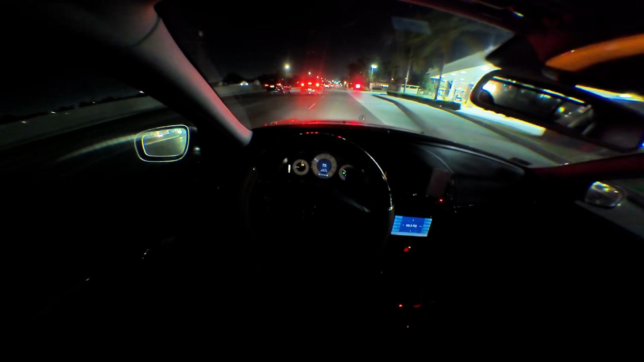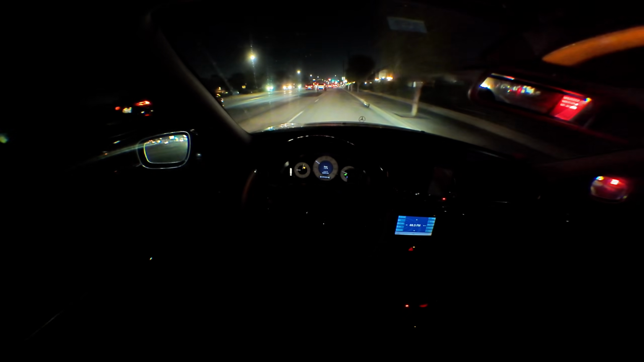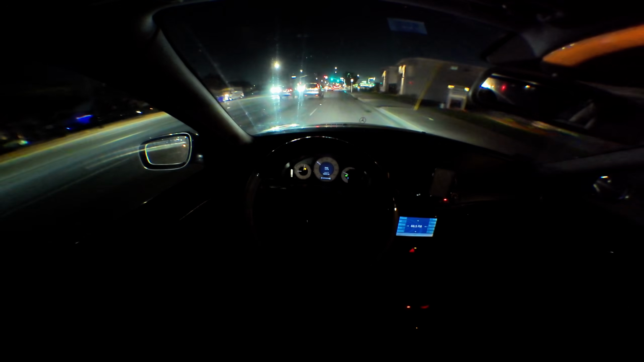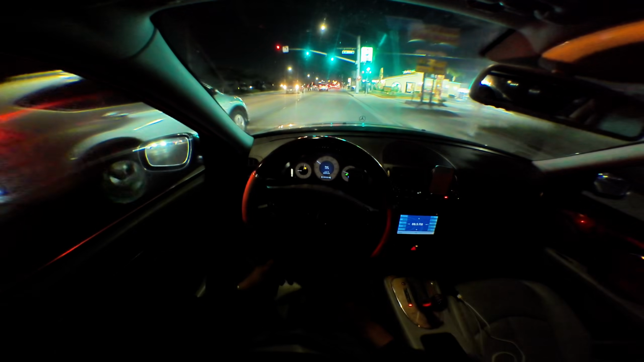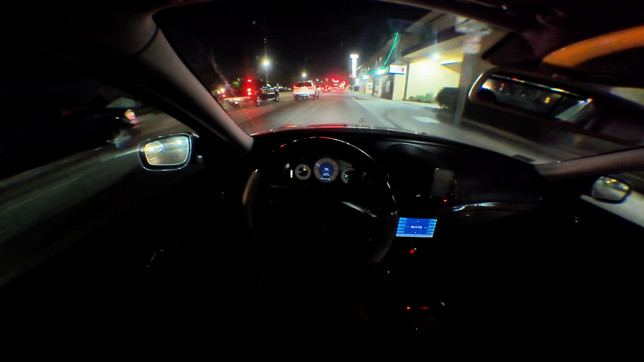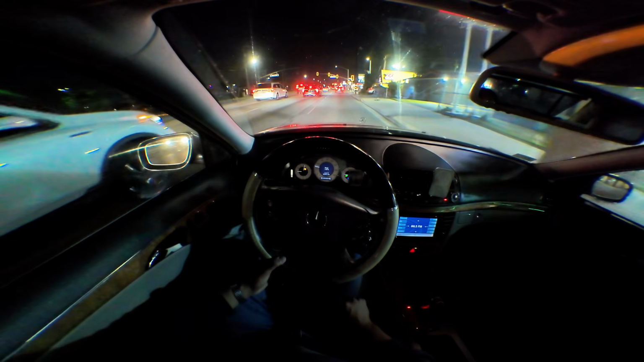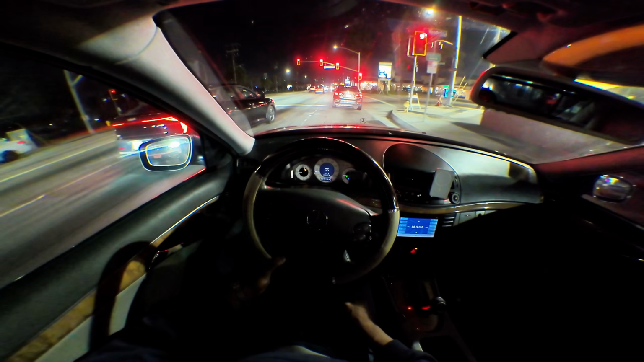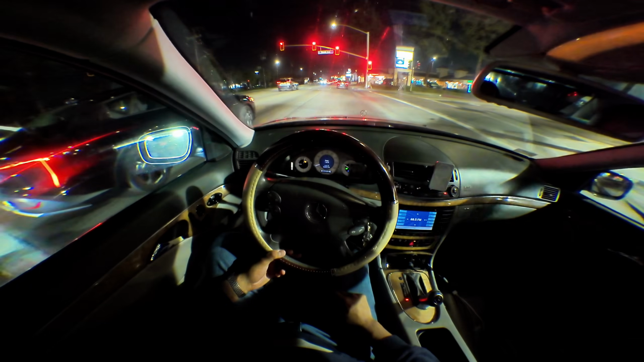Man, gas keeps going up here. Yeah. That's a good thing. And that way we could just go and not wait for the green light.